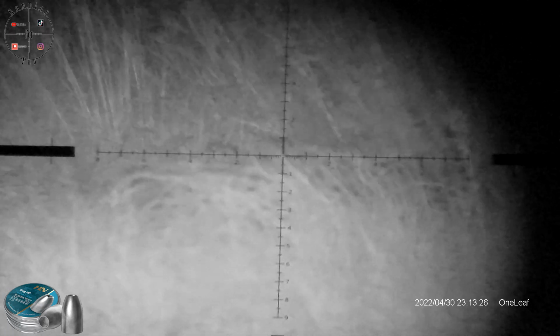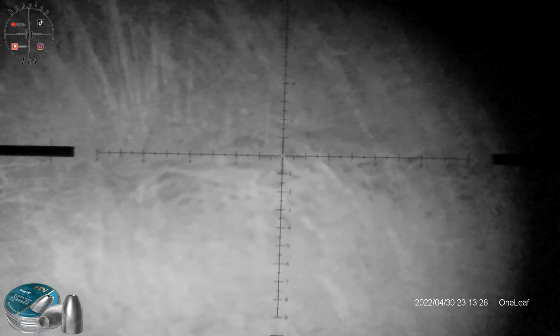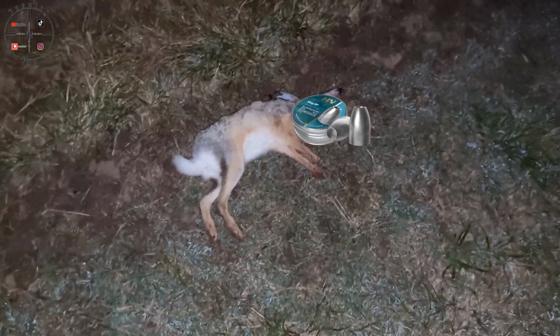Okay, well, that was a nice pop. Let's go and see the bone. Okay, here is the rabbit. It was a vital shot. I'm not going to go too close to graphic and stuff, but I'm pretty happy with that shot.